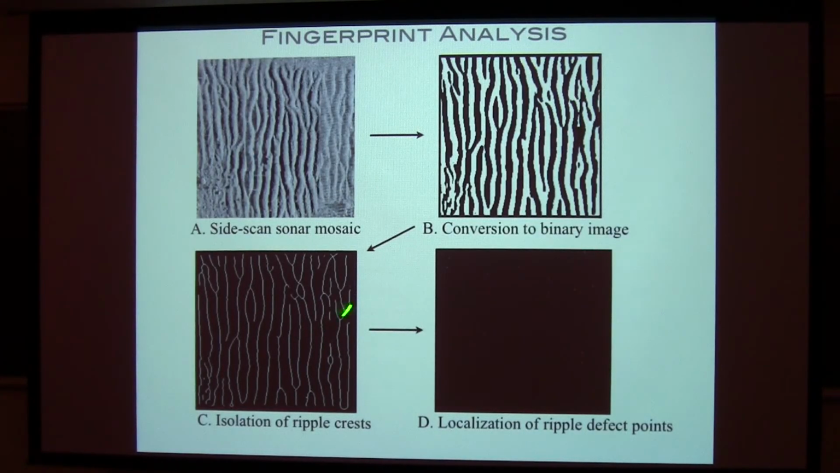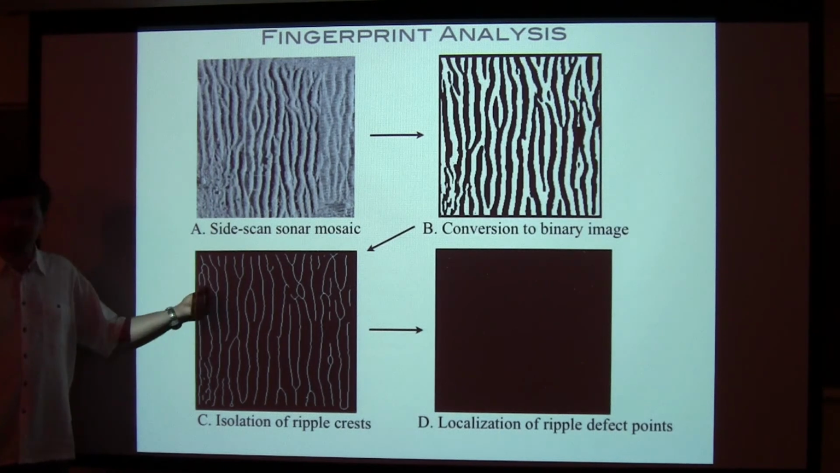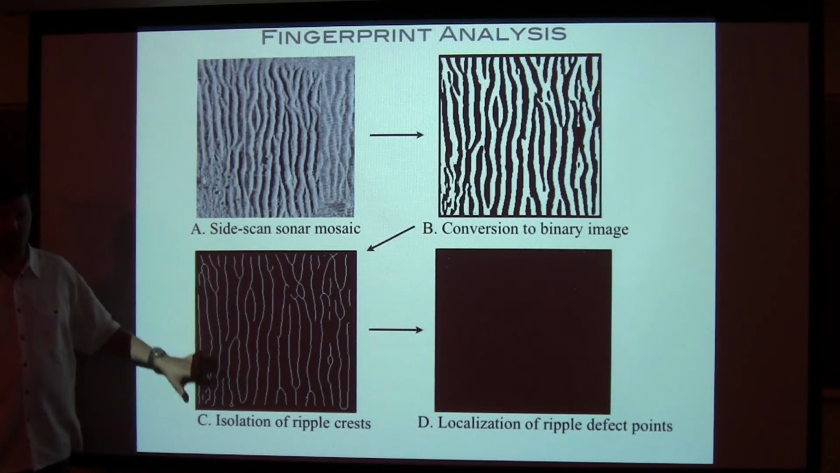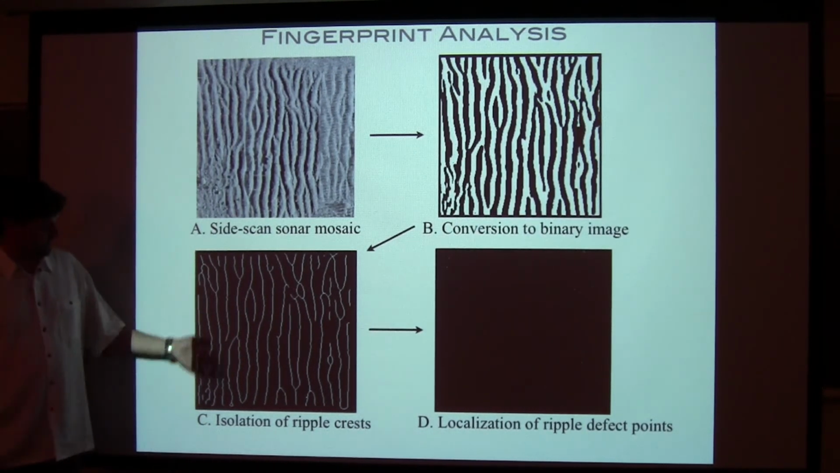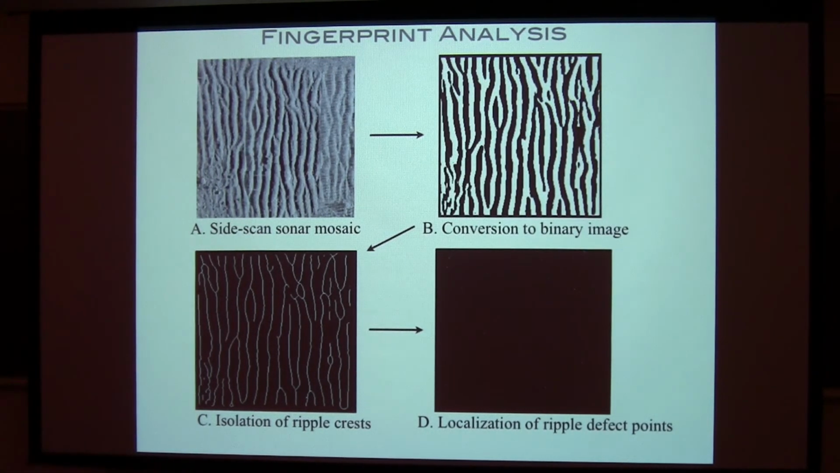So the process is, we take our side scan image, as if this was a fingerprint image, we binarize it, then we thin it down, which allows us to extract the wave crests, and then we look at those joins. We can then isolate the joins and the defect areas. The ridge endings, we can find those, and we can find the defects. So for a section of an image, we can get orientation, we can get wavelength, and then we can get these defect densities.